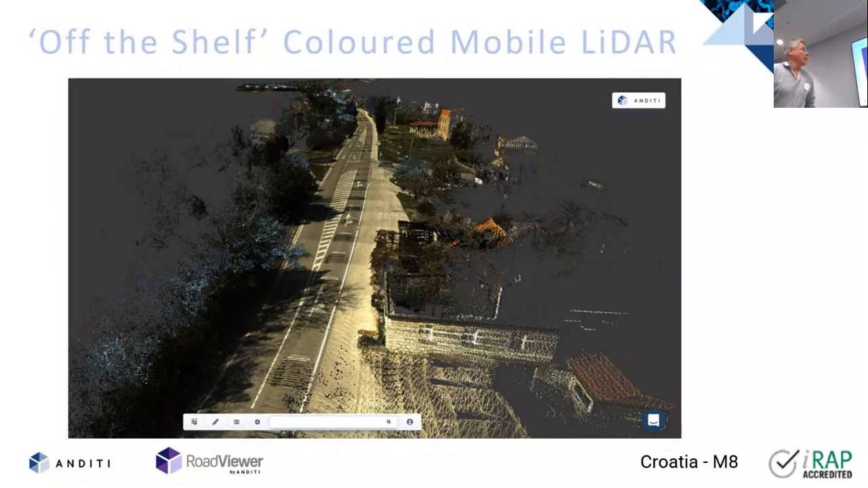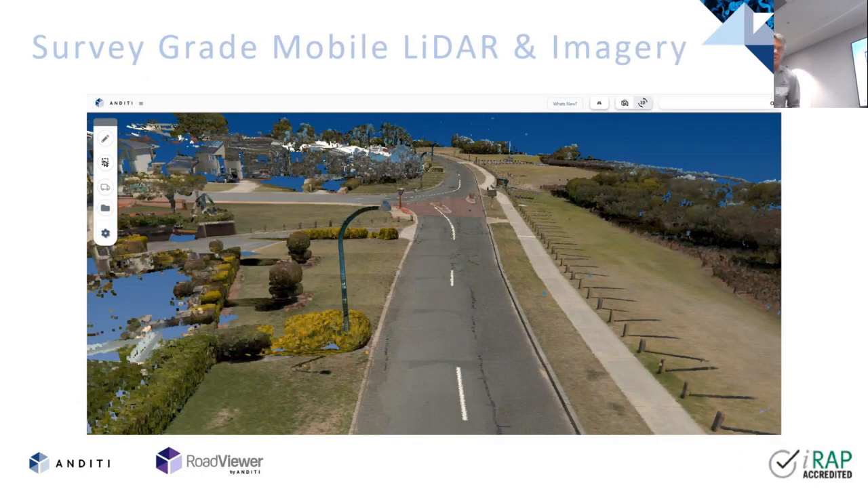Okay. We also use off-the-shelf mobile LiDAR. This is some data from TomTom. We did a project for the European Commission where we looked at the readability of roads for connected autonomous vehicles, and that's where this came from. You can see the level of detail that we're getting there. It's pretty good. Then there's survey grade mobile LiDAR, which is similar to what was just captured from Onkaparinga going forward. There you can measure a whole heap of things, see everything you need to know, and get some pretty good detail from that space.